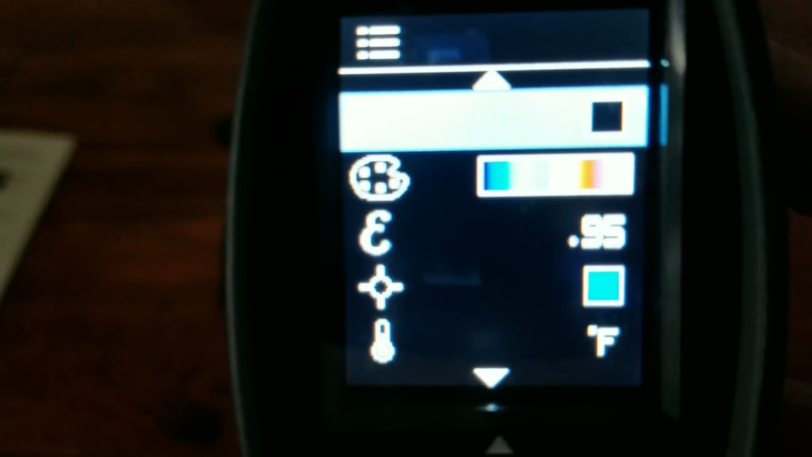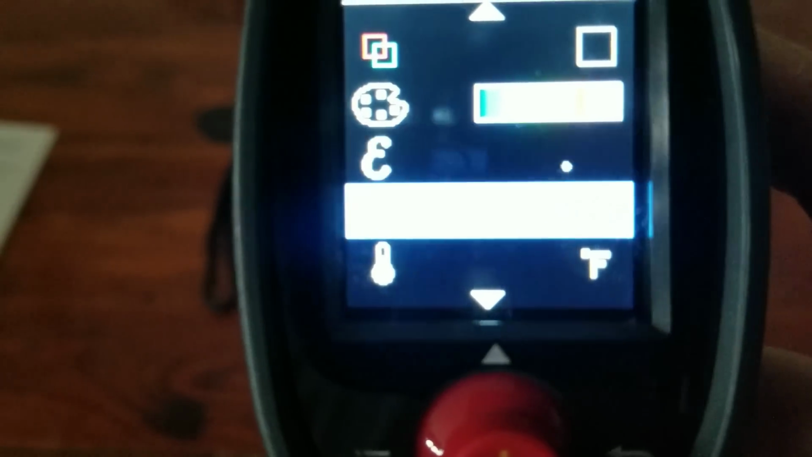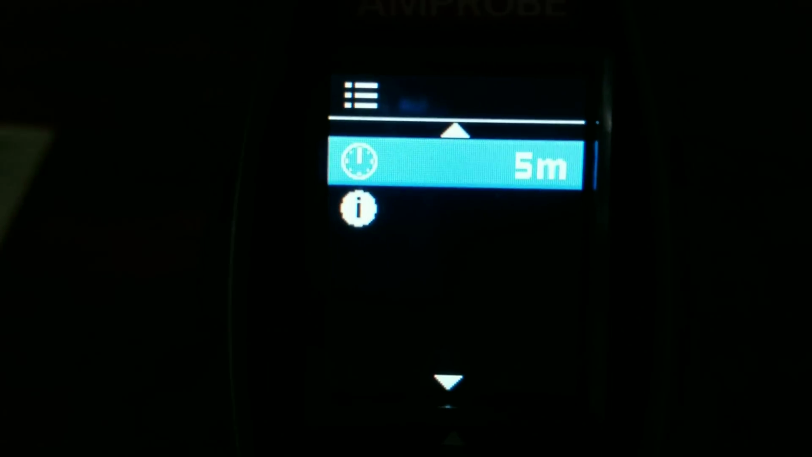Again, apologize because the lights are turned out. But if you click to the left, it's going to go through all your different options. You have different color palettes you can choose from, Fahrenheit, Celsius. You can take the little crosshairs off the screen if you choose. Also, if I can get this to focus, it has a timer option.